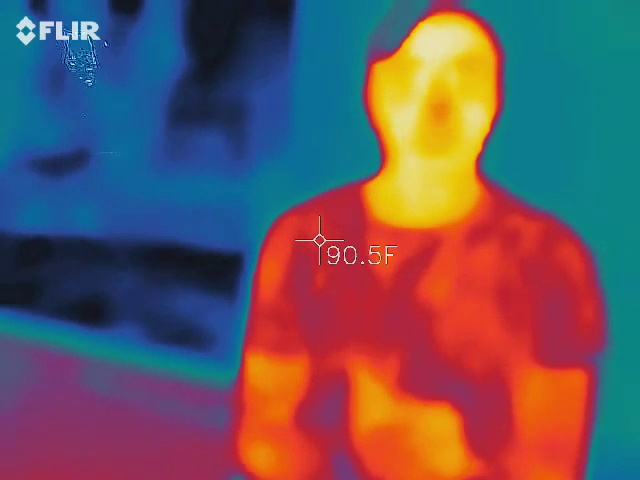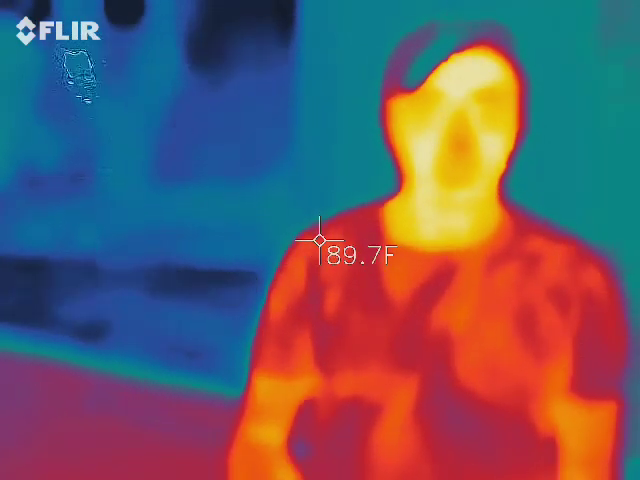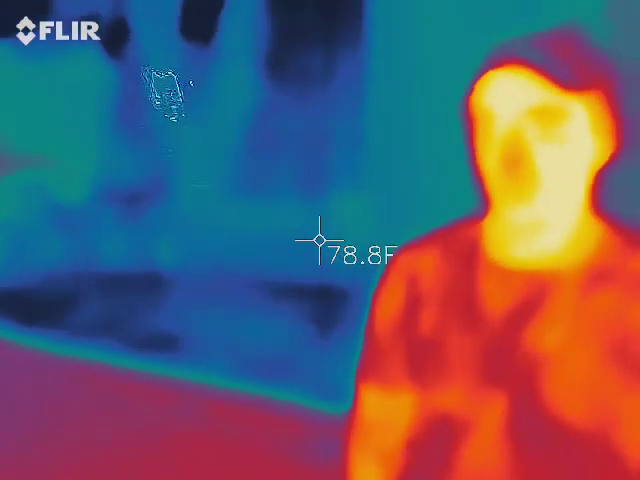Right. Now that thermal imaging camera is the same tool that mechanics and firemen use. So it's one of the reasons why I wanted it. I wanted the real deal. I didn't want an app or anything crazy. I tried them all. They all suck. I'm sure you guys played with them too.